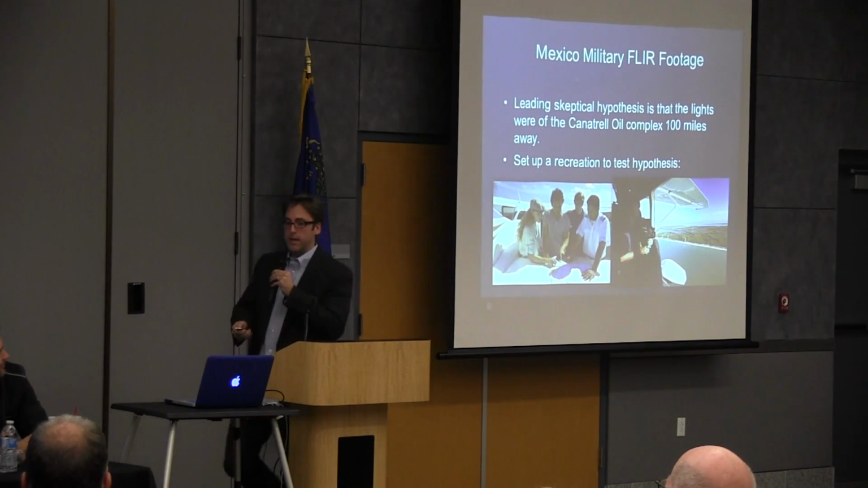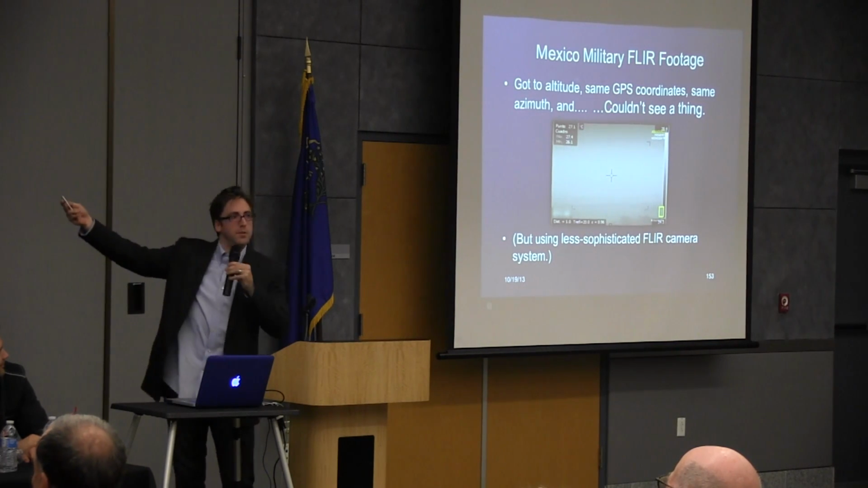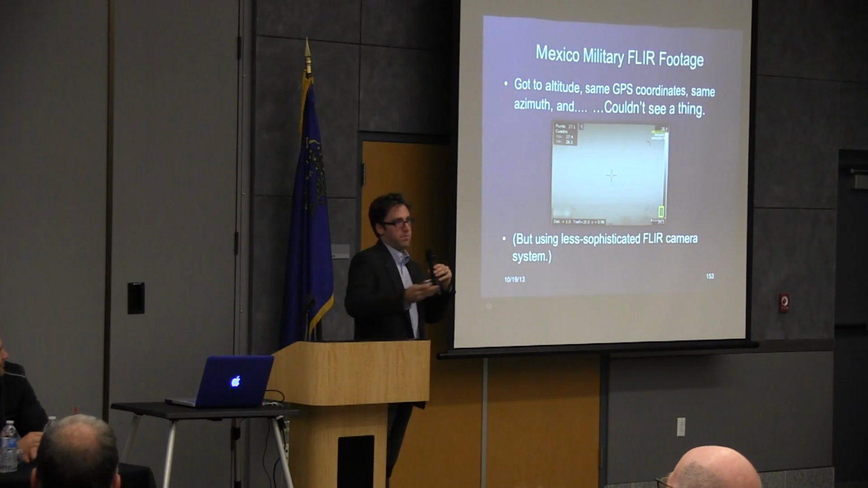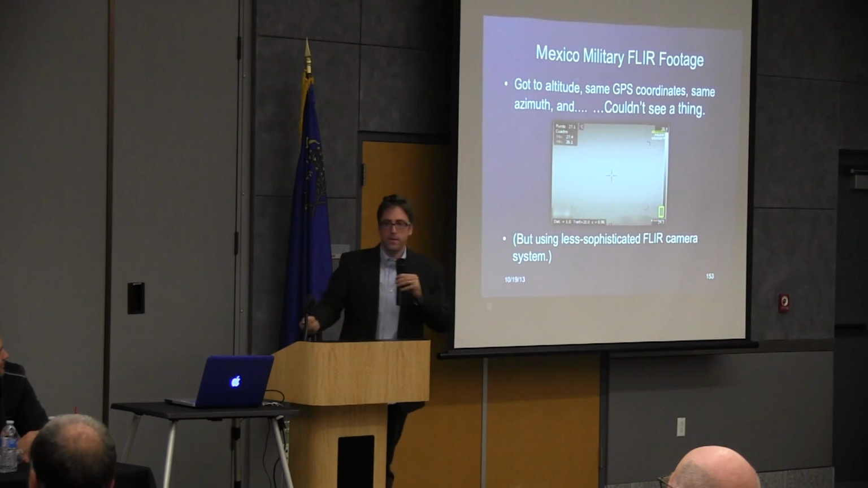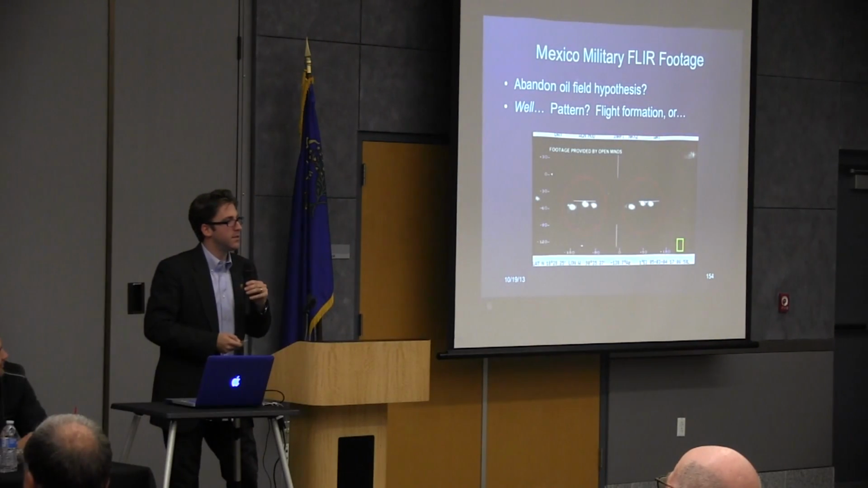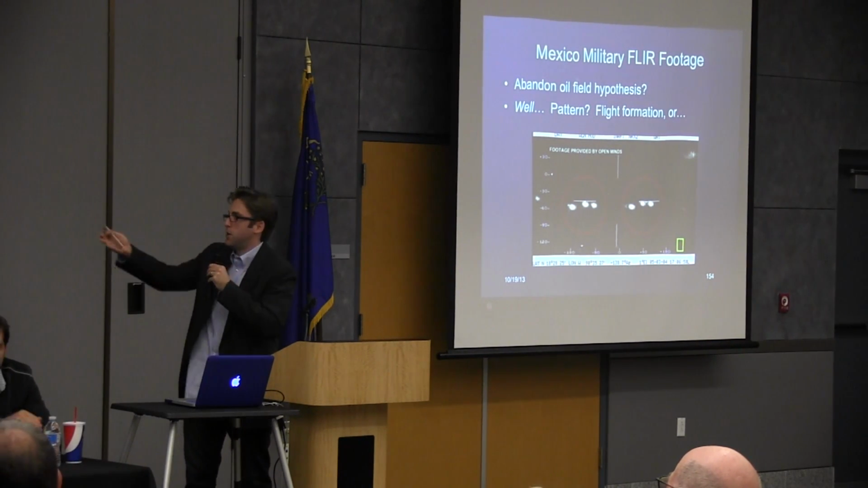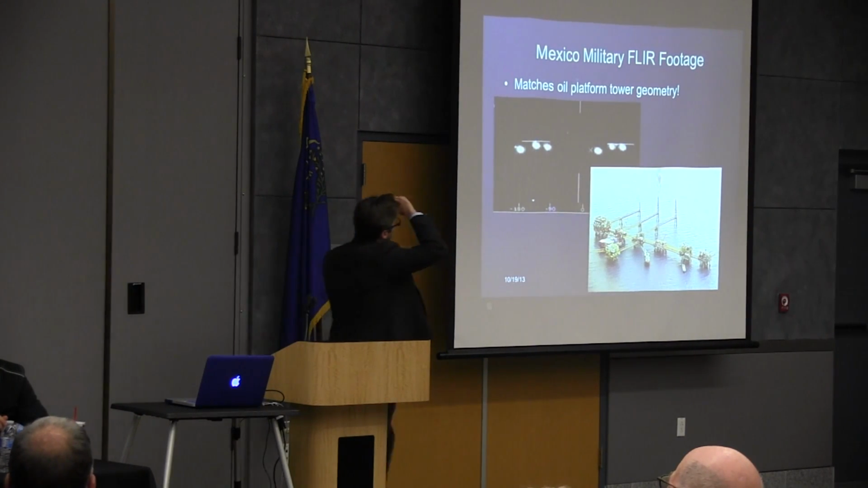We didn't have as sophisticated cameras as they did, but we thought, well, can you even see the oil complex? And we saw a whole bunch of nothing, pointed in the right direction. So you rule out the oil complex as the answer to this. And I thought, okay, well, let's come at this from a different direction. That pattern is so interesting. Does the pattern of the towers or anything at the oil complex even jive with this? I started looking at it, and sure enough, it was this 3 and 3 thing that really got me.